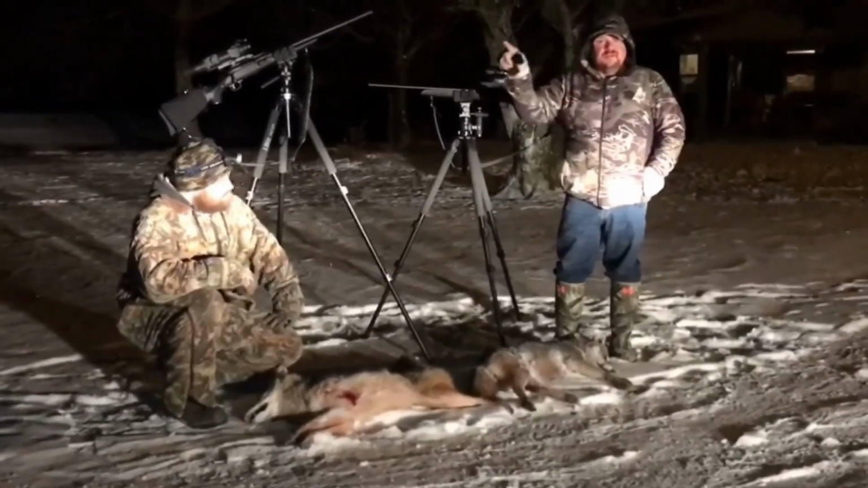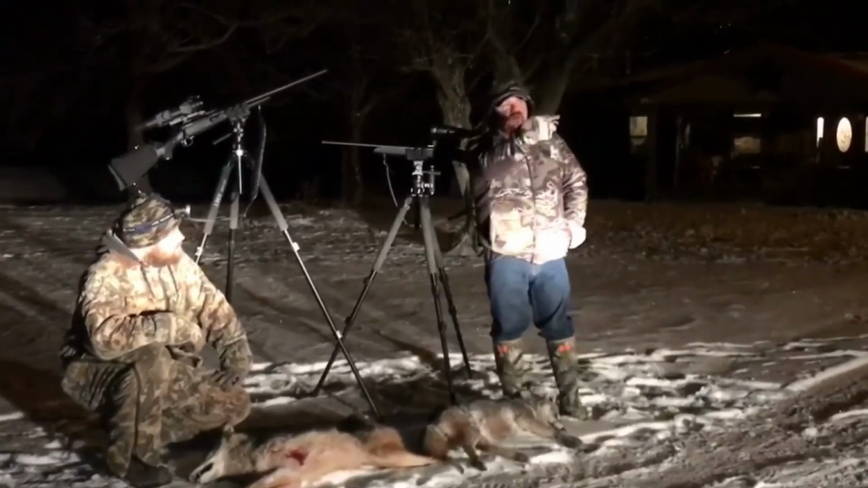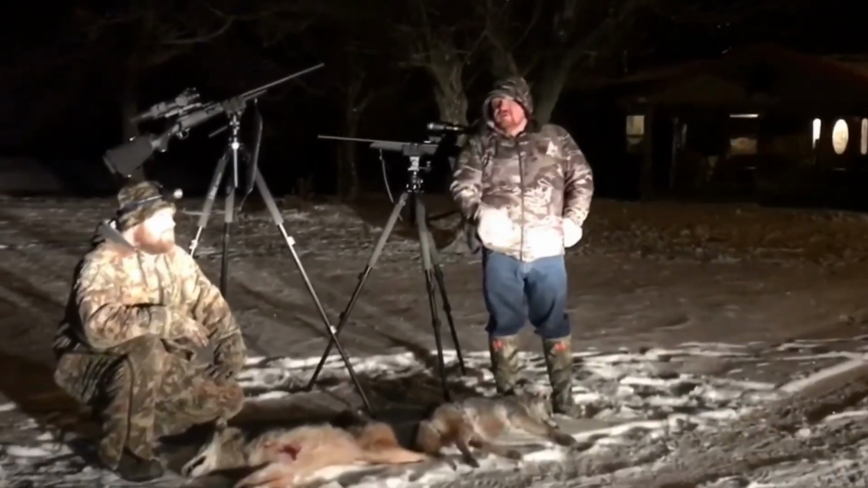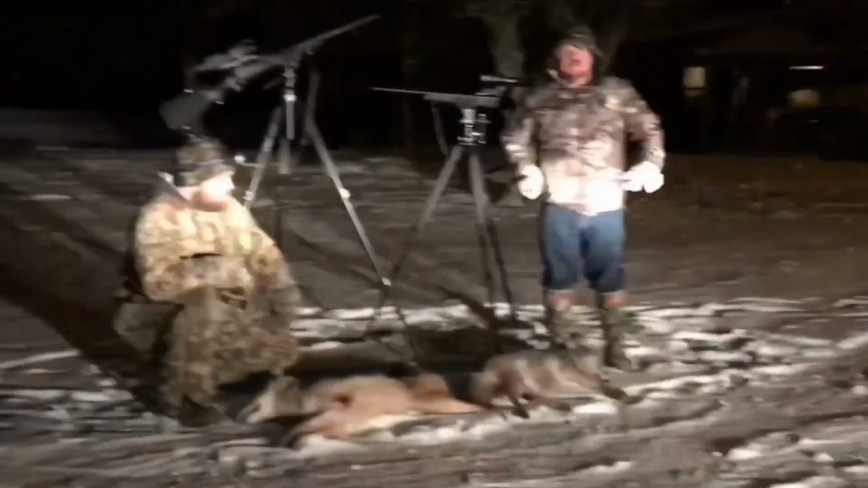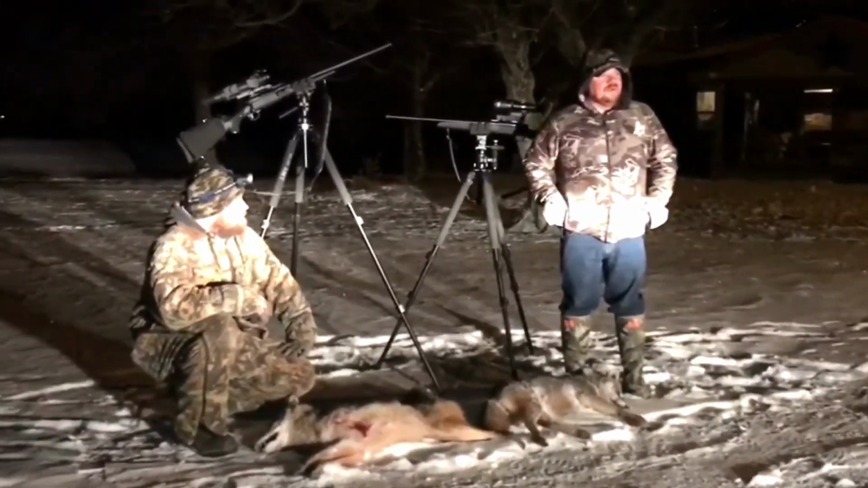I'm howling again. He picks up on a dog cutting across the field coming right at us. Well, actually that was the first one out here at about 300 yards. About 300 to over there, yeah. Fired around over here. And I thought I heard a smack, so we had to go and look for that one.